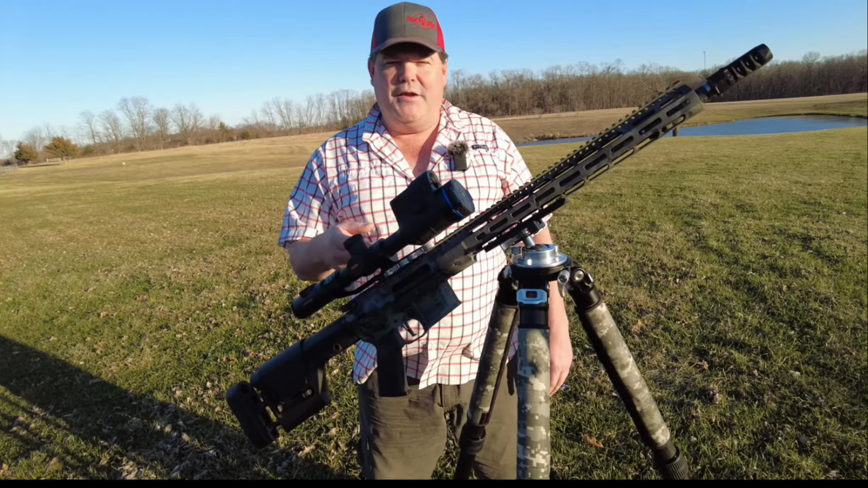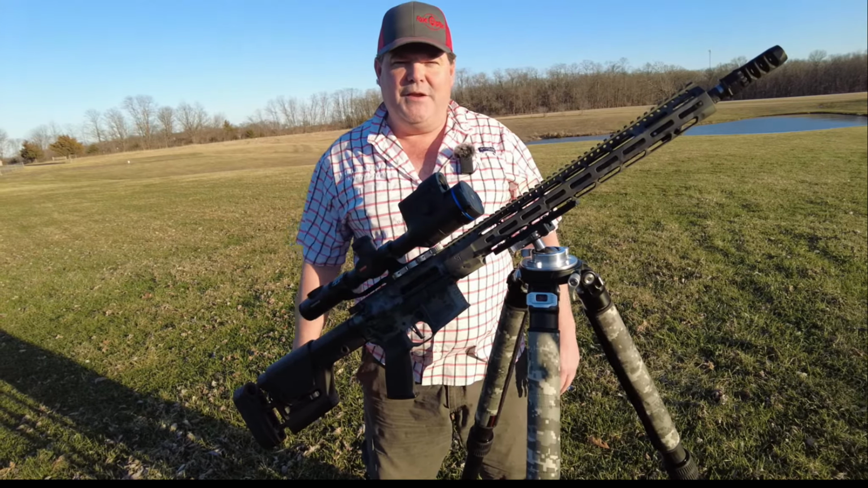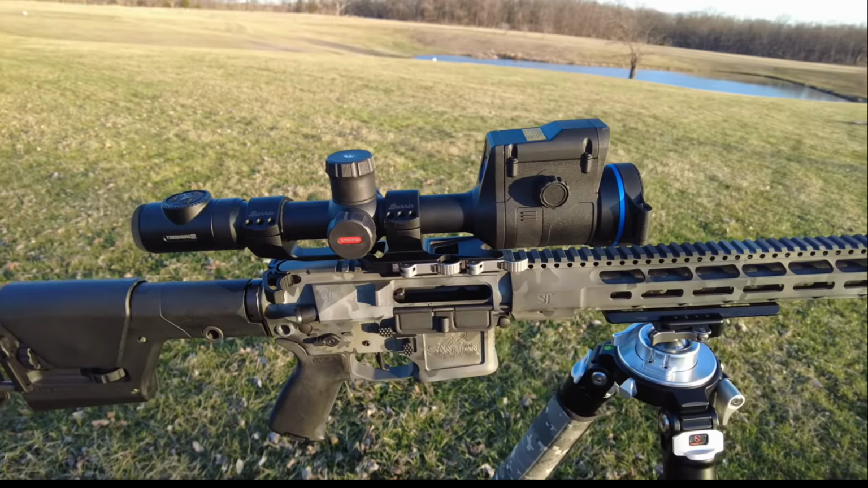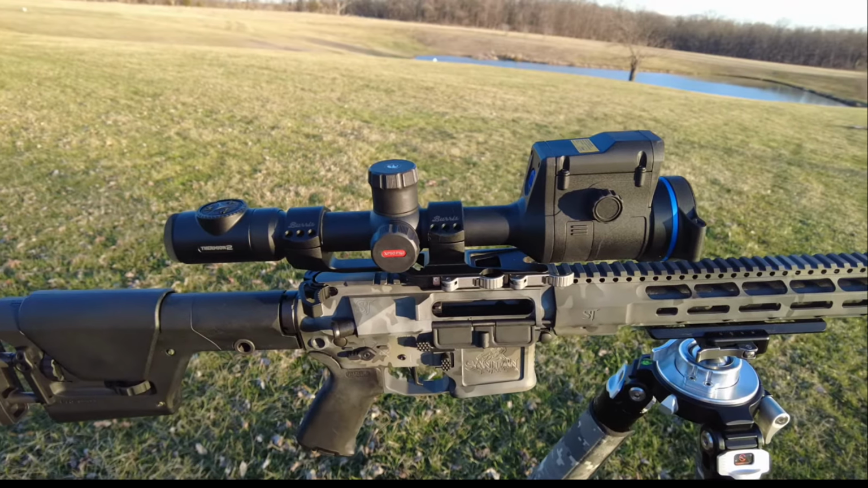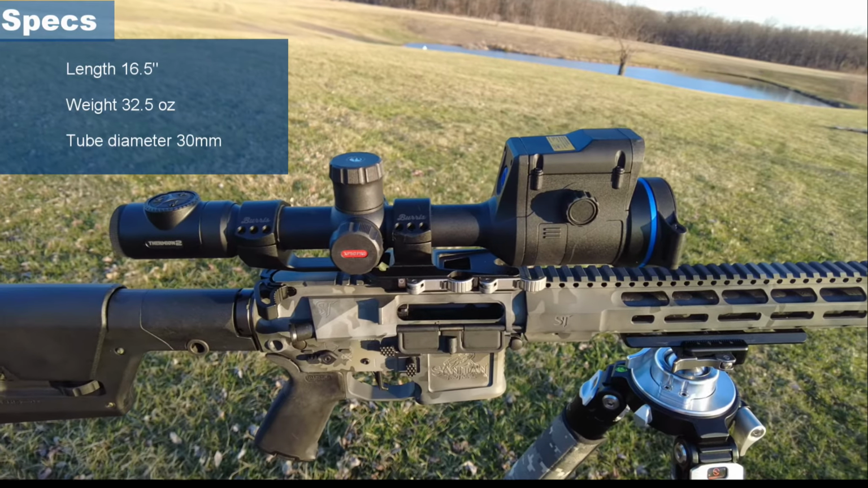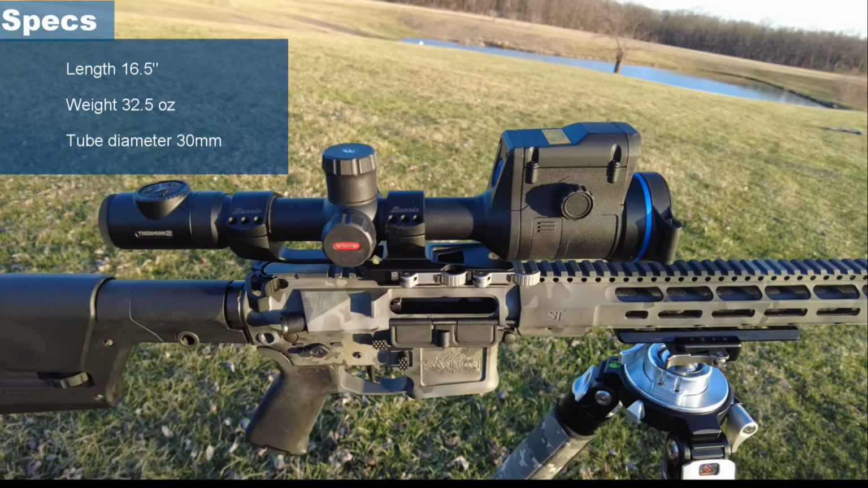So I'm going to walk you through the different features on the scope, and then we'll take a look at some footage with it. So let's take a look around the scope. I'll be right back with you. Okay, so here is the new Thermion 2 XP50LRF, and I'll take this inside and we'll go through some of the changes internally, and I'll get some footage up for you.